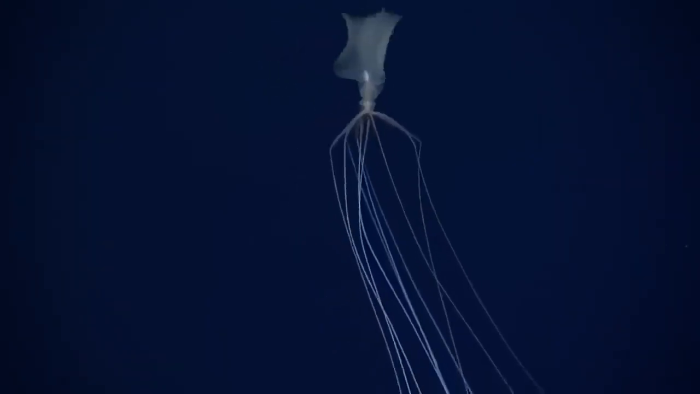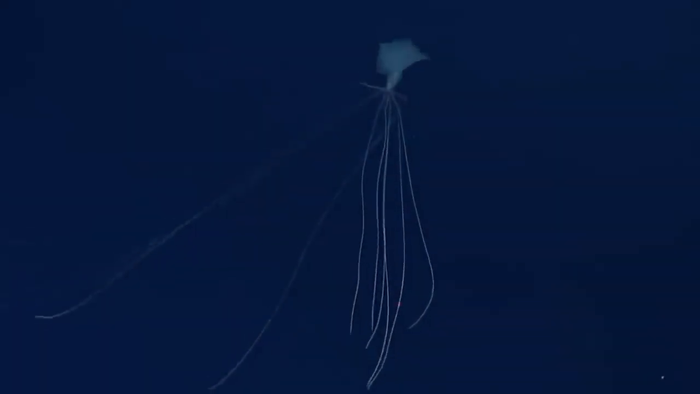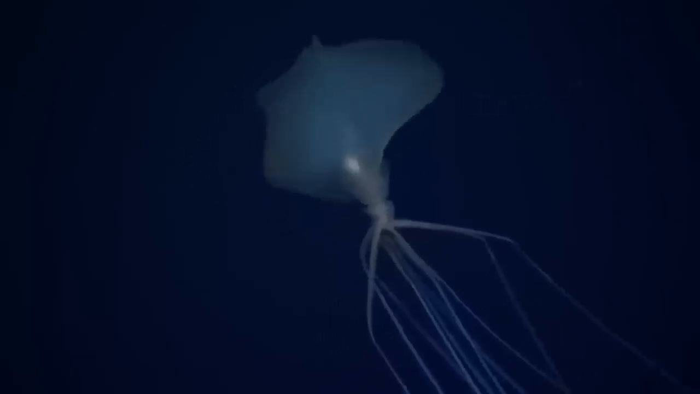So when you put it all together, this squid is basically a nightmare come to life. It's hardly ever been spotted, so scientists don't know much about it. It's like a secret from the deep sea.